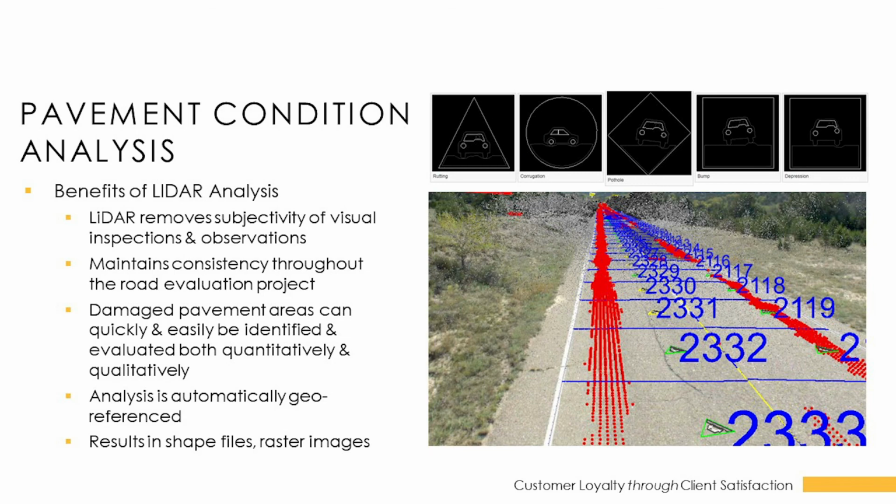Here on this next screen, you see some of the different features that can be detected when doing this pavement condition analysis, and also some of the benefits of utilizing LiDAR for this analysis. Basically, LiDAR removes the subjectivity, because in the past, this was always done by human observers out in the field. It also allows us to do a full analysis of the entire roadway versus just doing samples and then interpolating between them to make a determination of the quality of the road surface. Another benefit is everything is automatically geo-referenced, and we can also take this information into multiple formats.